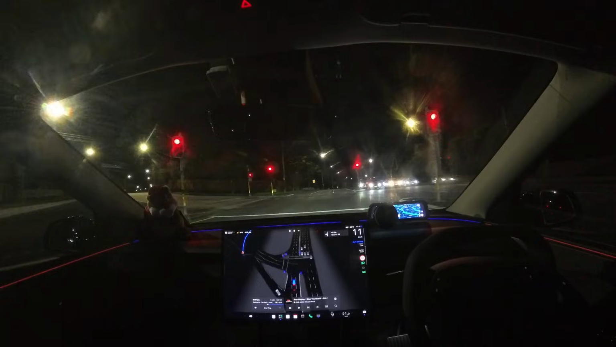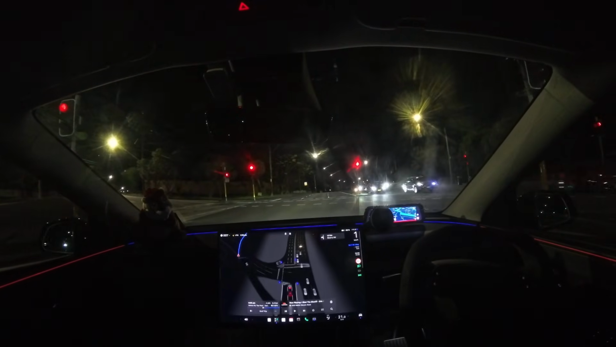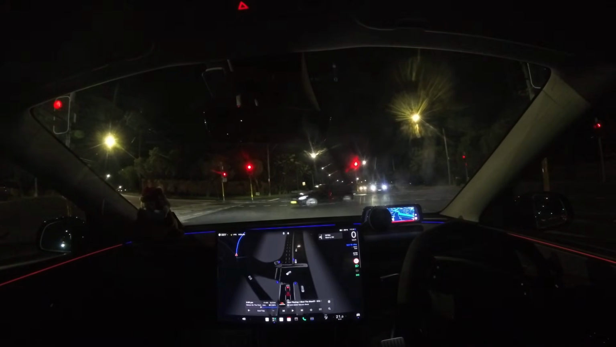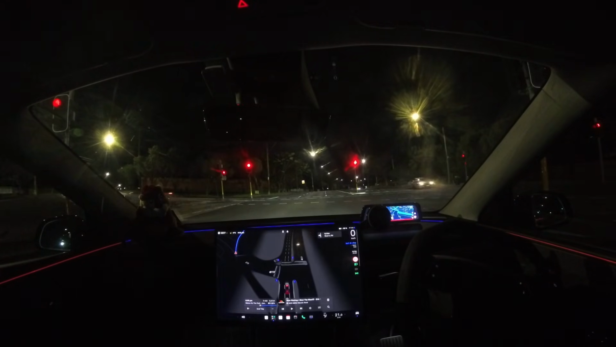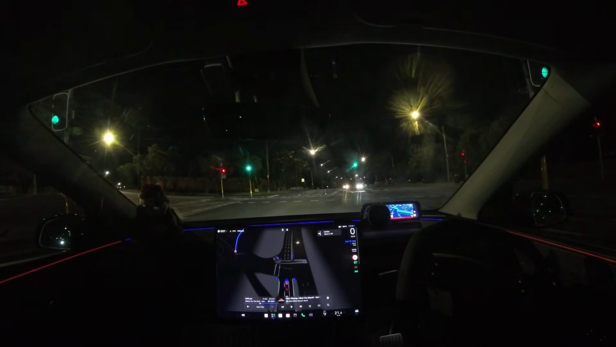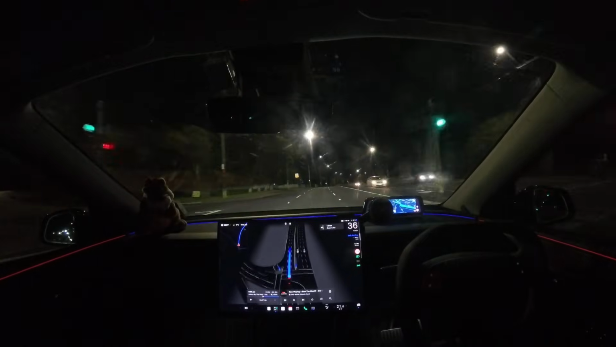it's just going to have issues around town, because there have been a couple of times where I actually thought that it would be better for me to drive as opposed to letting FSD take control, because it was really struggling to navigate in that situation.